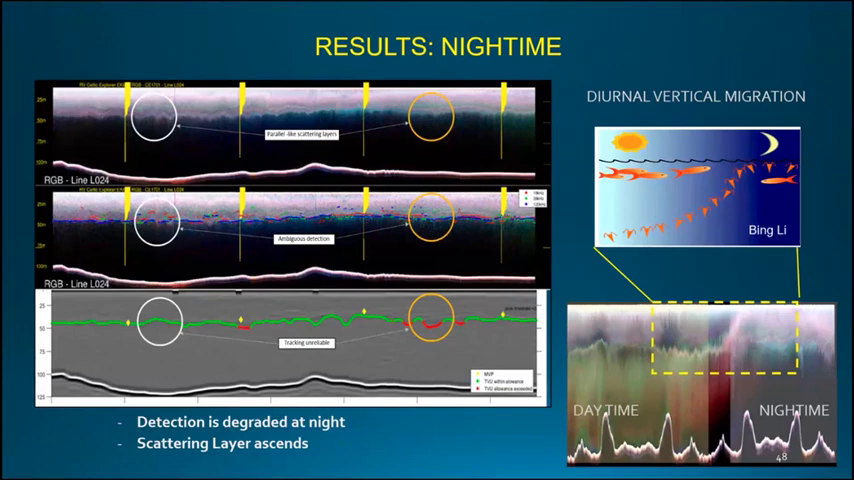This is because of a pattern of diurnal vertical migration, where the zooplankton, hiding from predators during the day, go deeper, but during the night they go shallower. So we can say that the zooplankton, in order to avoid being lunch, go to have dinner in shallower areas during the night.